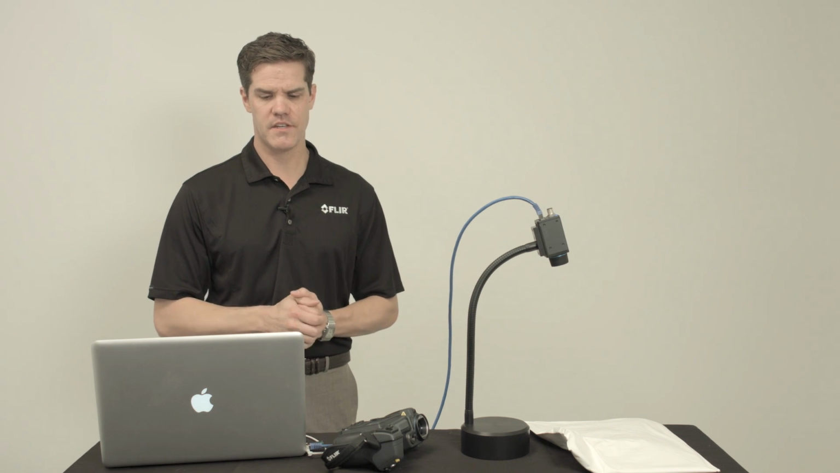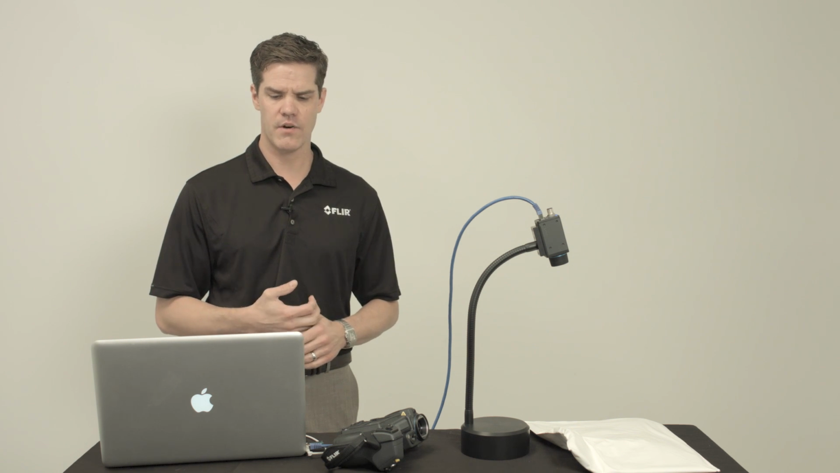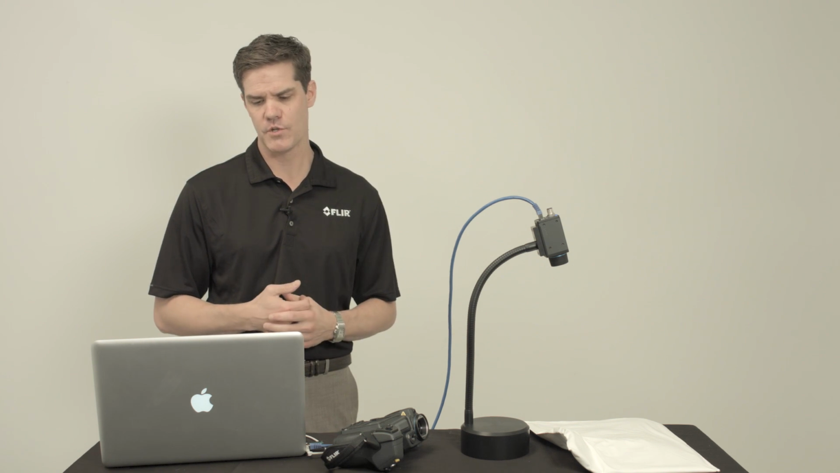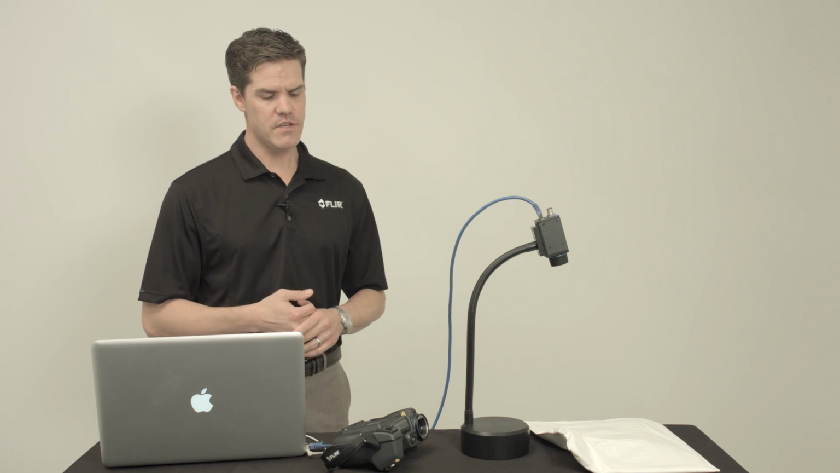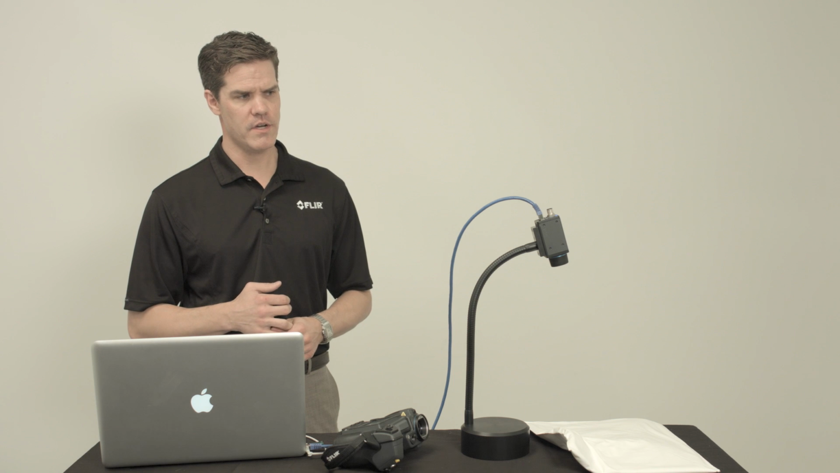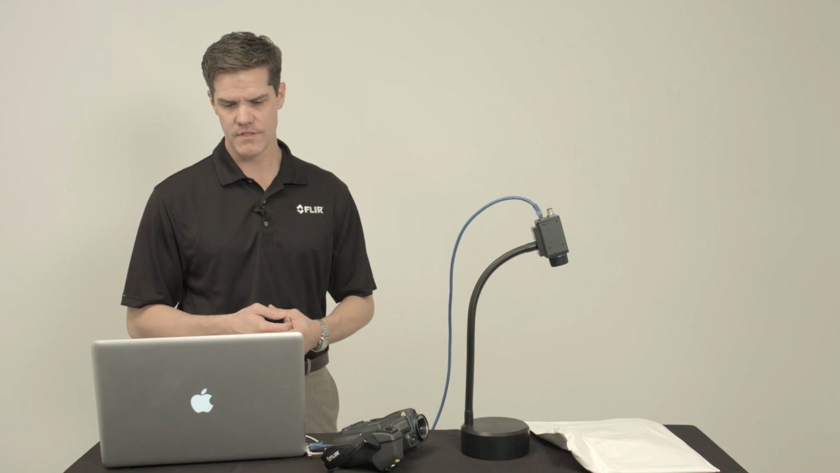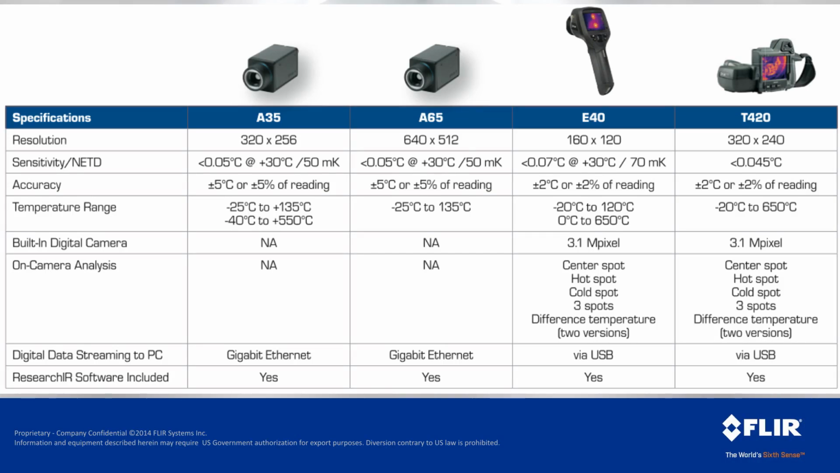The last benchtop test kit is a T430 SC benchtop test kit. This has 76,800 pixels of non-contact accurate temperature measurement. You can use the camera out in the field by itself, or you can tripod mount it and stream the data over USB to a computer for live acquisition, analysis, and data sharing like we mentioned previously. So those round out our 4 different benchtop test kits, 2 fixed mount and 2 handheld portable that can also be fixed mount. Now let's take a look at a demonstration of the benchtop test kit.